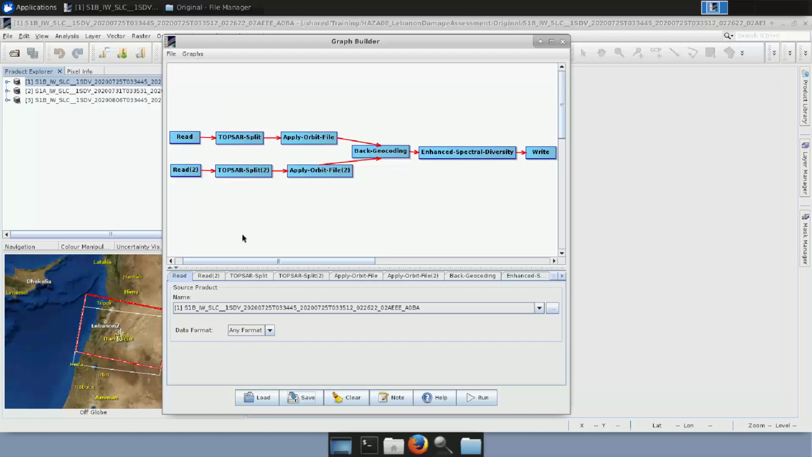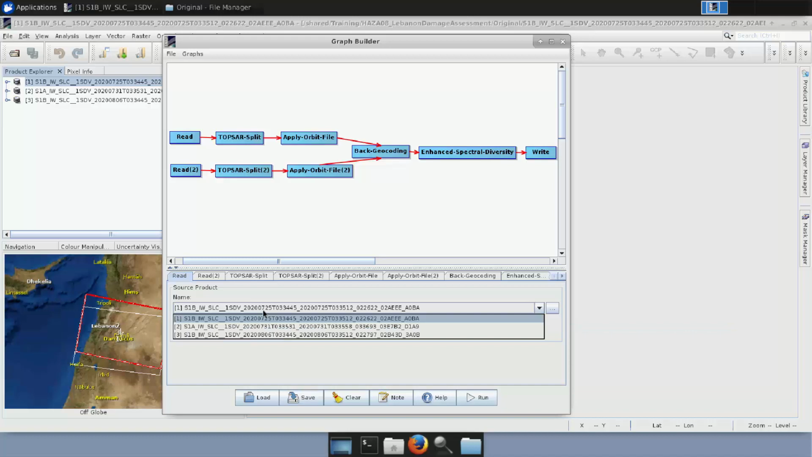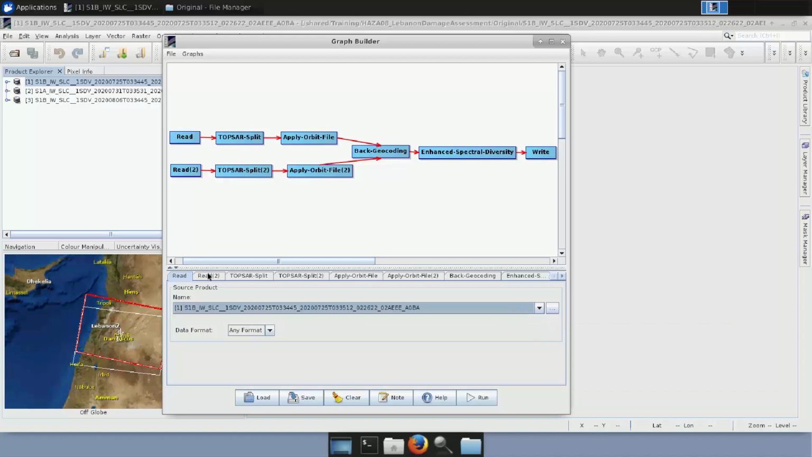Now let's go to insert the parameters one by one. In the first Read tab, we will put the first product that was acquired before the event, which is on 25th July 2020. It's already selected. On the second tab, which is the tab Read(2), we will put the other product that was acquired before the event, on 31st July.